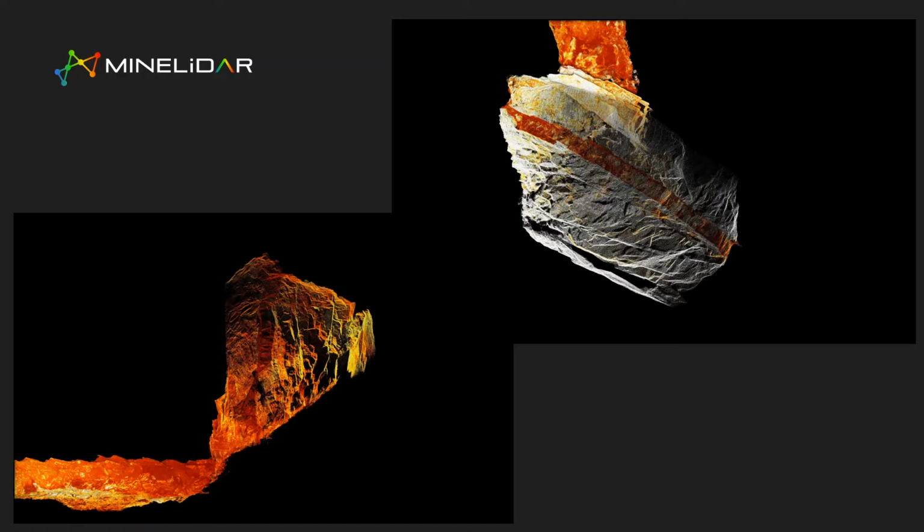You really can't see it here, but there's actually a fault that runs through here, and you can see the offset in that structure. So the intensity provides a big jump in information.